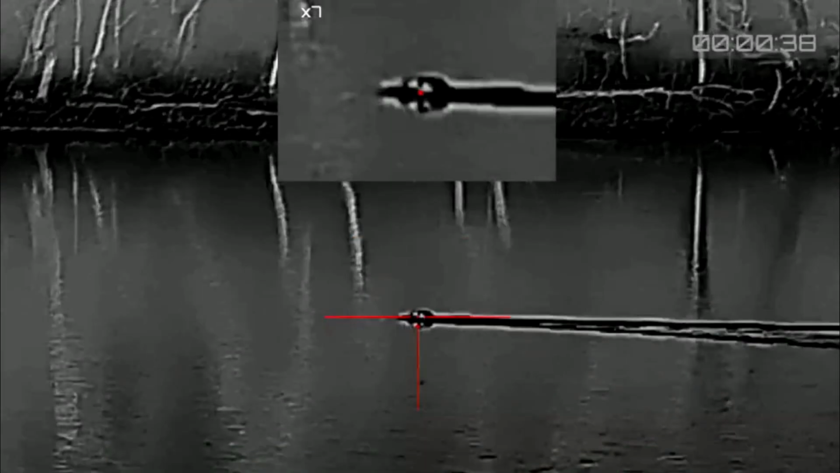And this will be the second frame after the shot. The bullet has impacted the water. You see the geyser of water. You can also see that the rifle is still in recoil, and the recoil is impacting the scope. You can see the lines of interference to the top of the screen. It looked like it was a good shot, but again, no body.